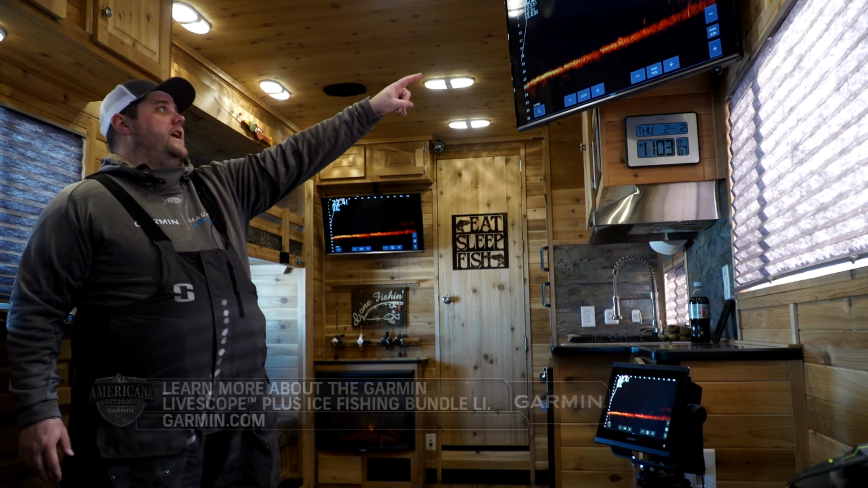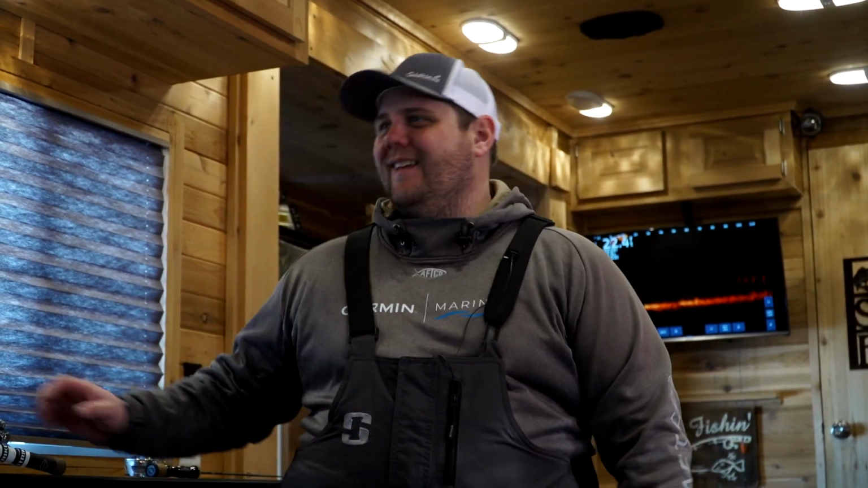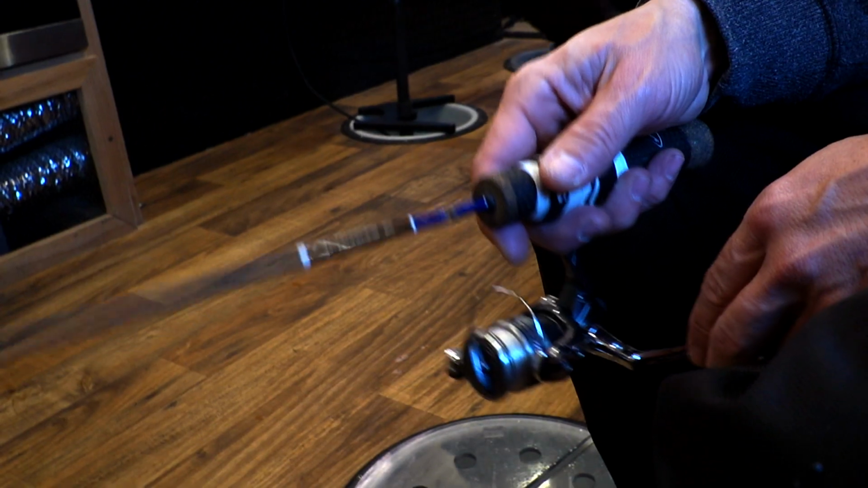We've actually got a great school of crappies only 100 feet away. So yesterday we kind of chased them around. It was a little bit nicer out. Today it's cold out. We're gonna get out of the elements, kick back on the couch, and kind of wait for the fish to come to us. Yeah, see if they can chase us instead. Exactly. Sounds good to me.